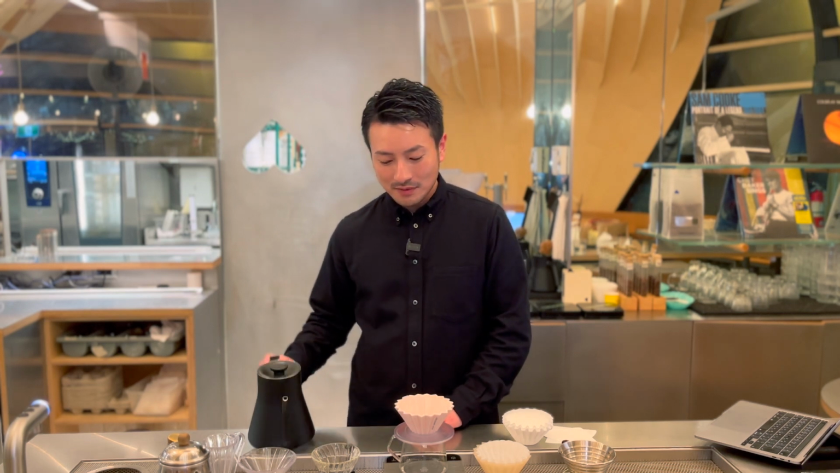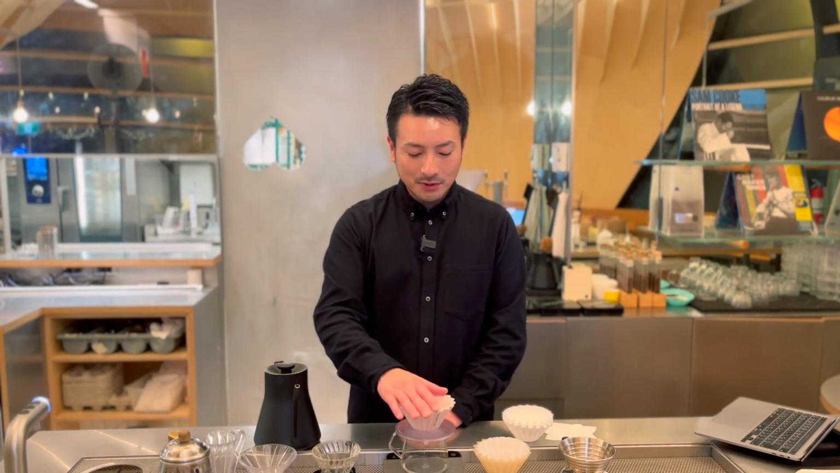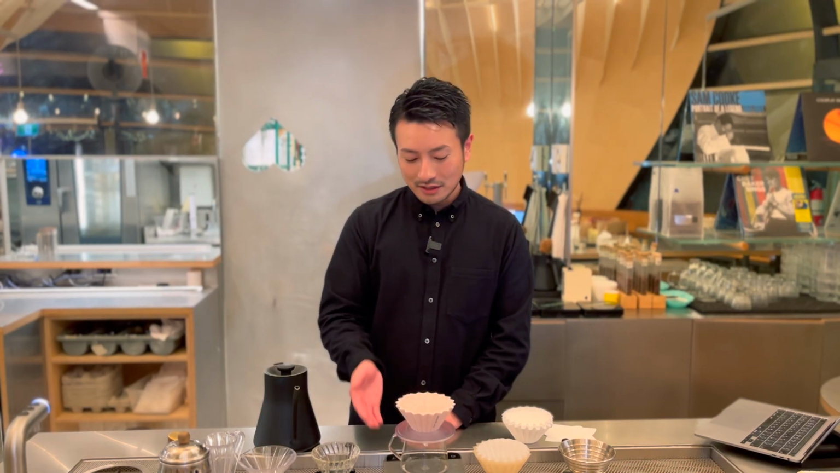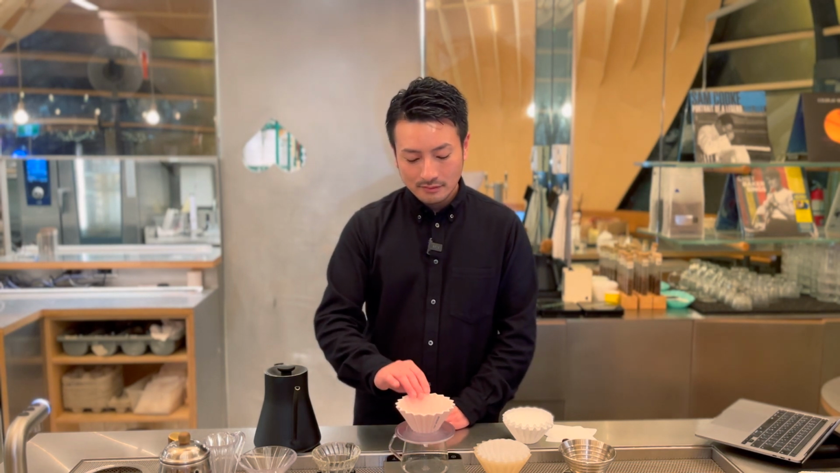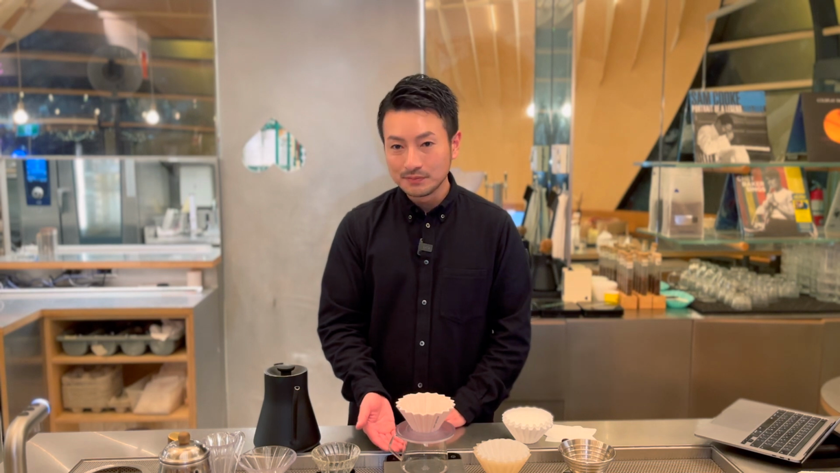If you pour a lot of water right away, more acidity is extracted, making the coffee taste noticeably high acidity. But if you don't rinse the filter, the dry paper absorbs some of that first pour, which means less water actually reaches the coffee grounds. As a result, the acidity might be slightly muted, leading to a more balanced tasting cup.